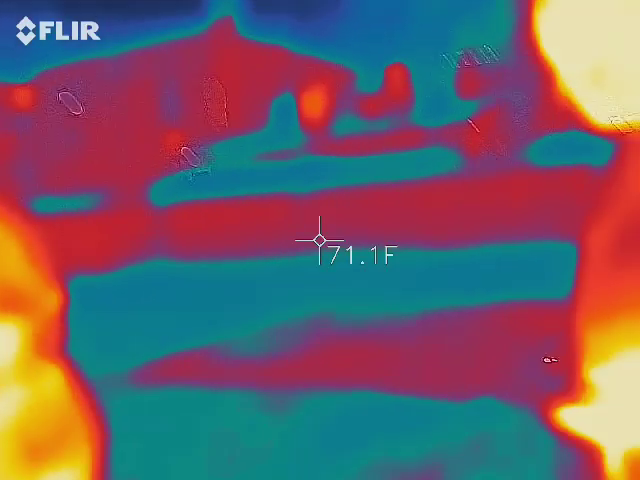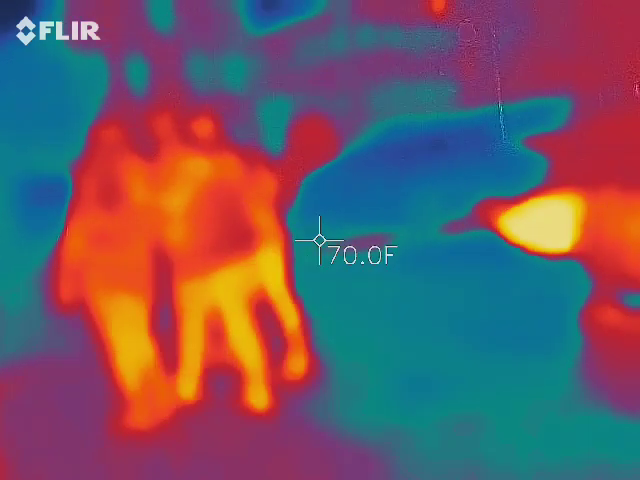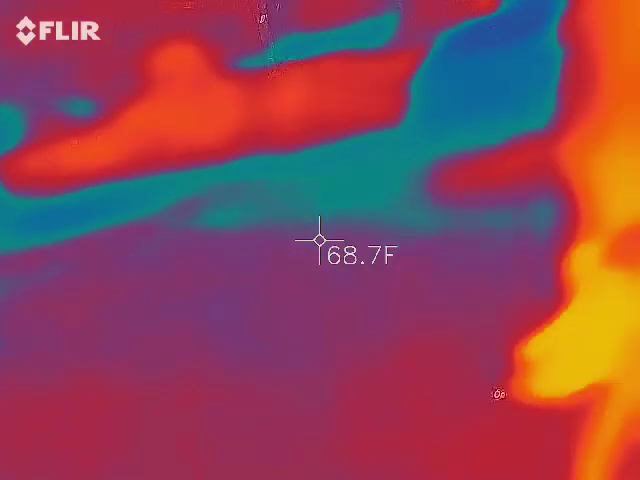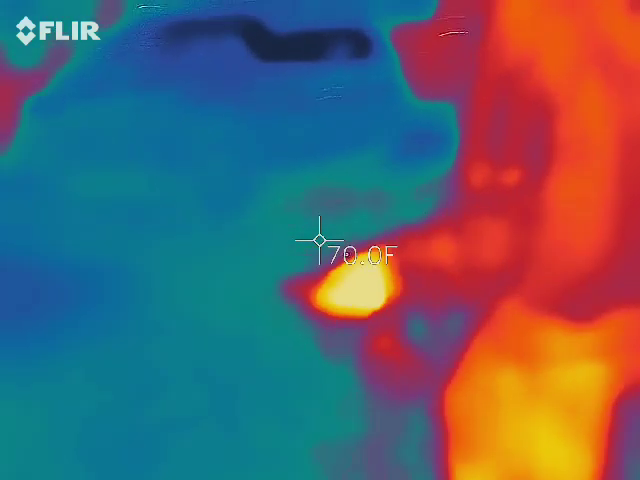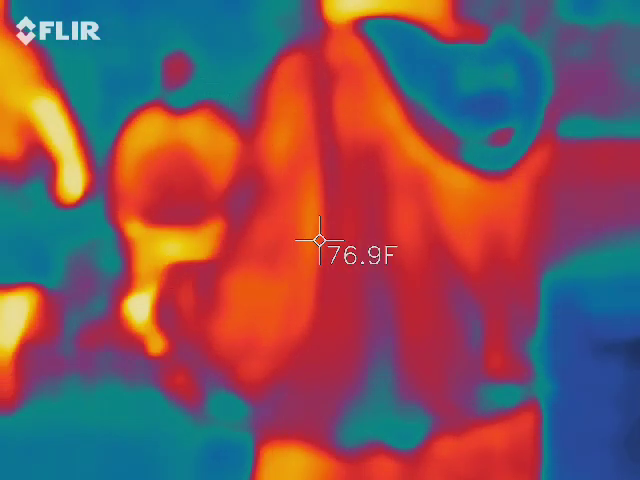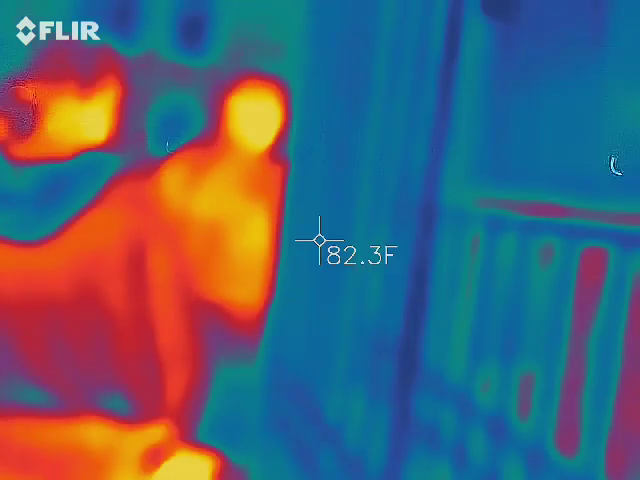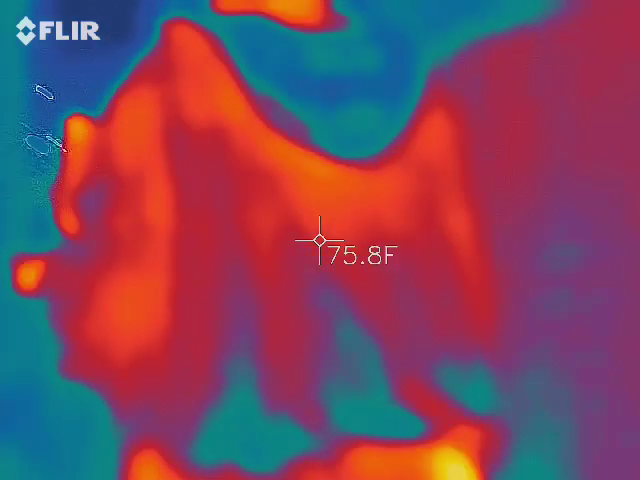Yeah, you got it. Oh, that's fast. Super nice, fast. Yeah, power lines on the ground.